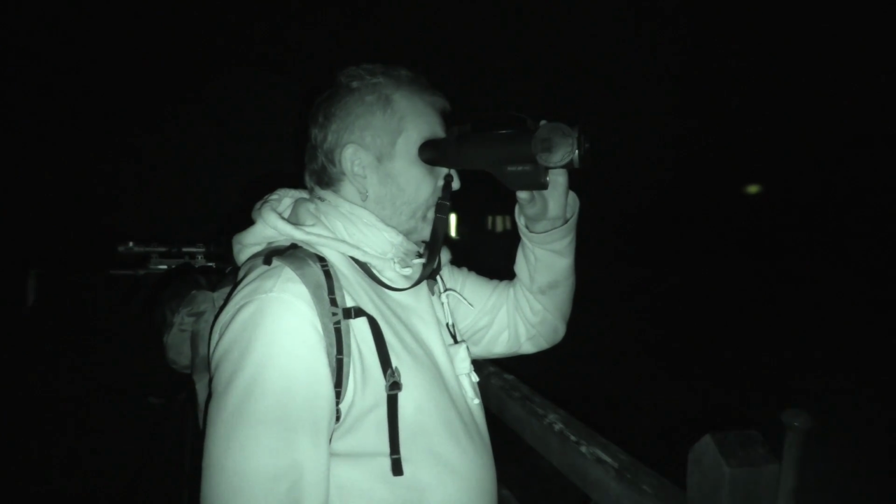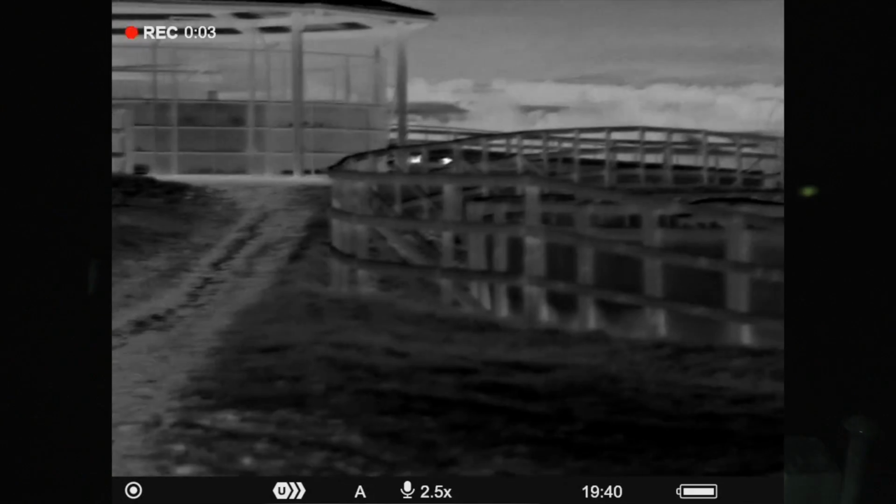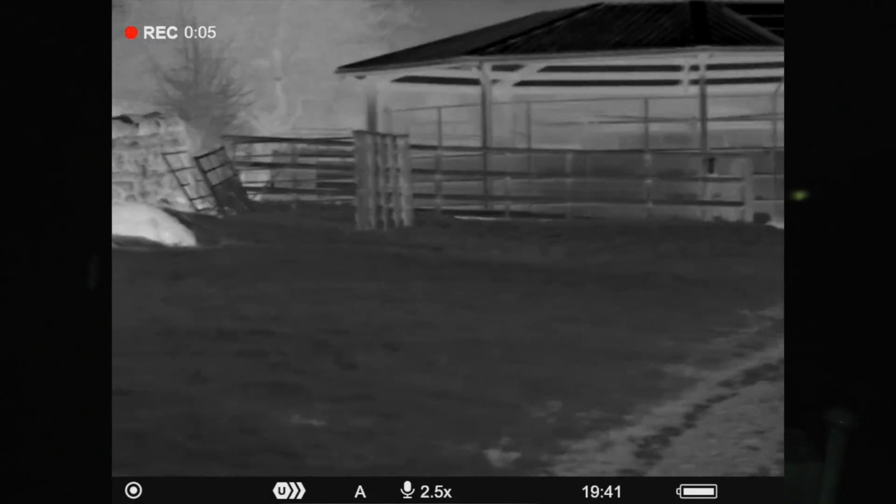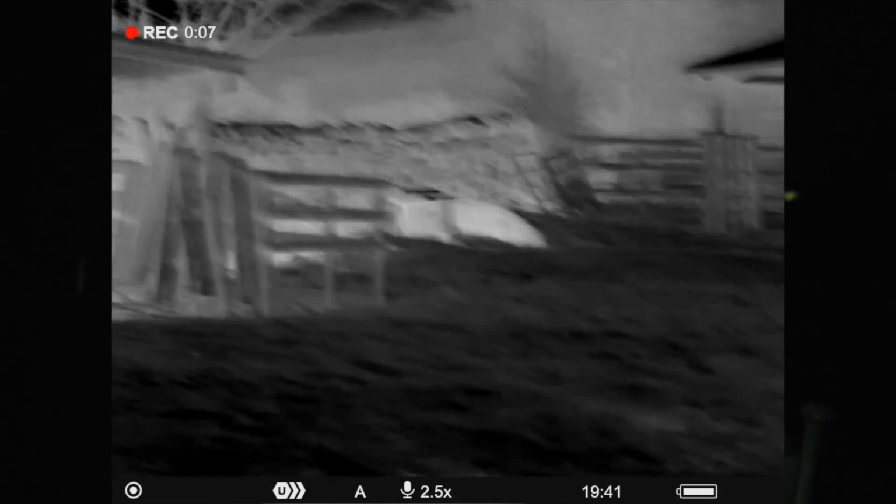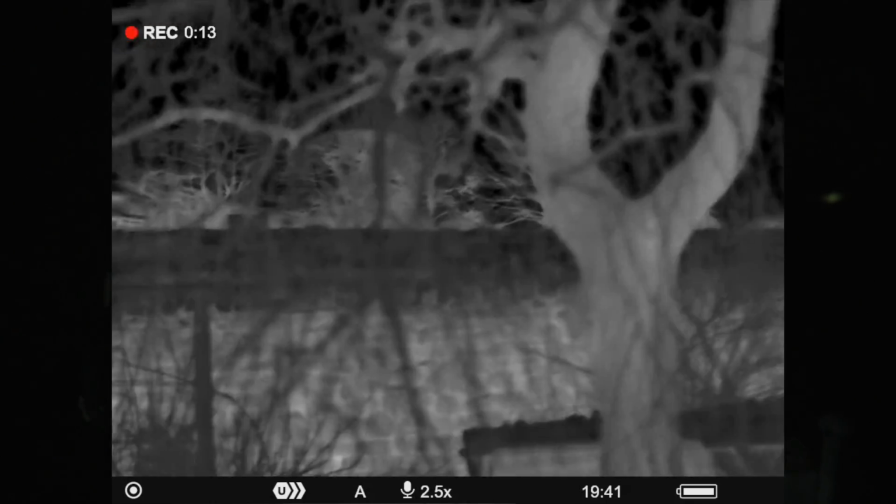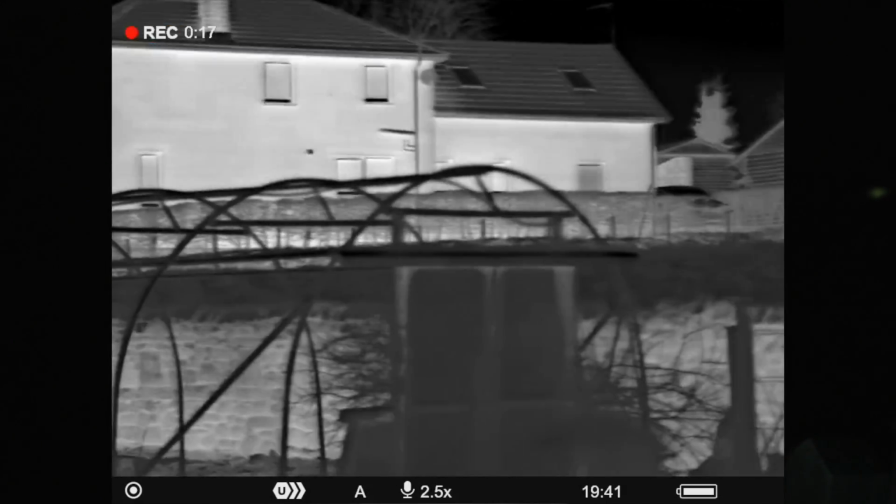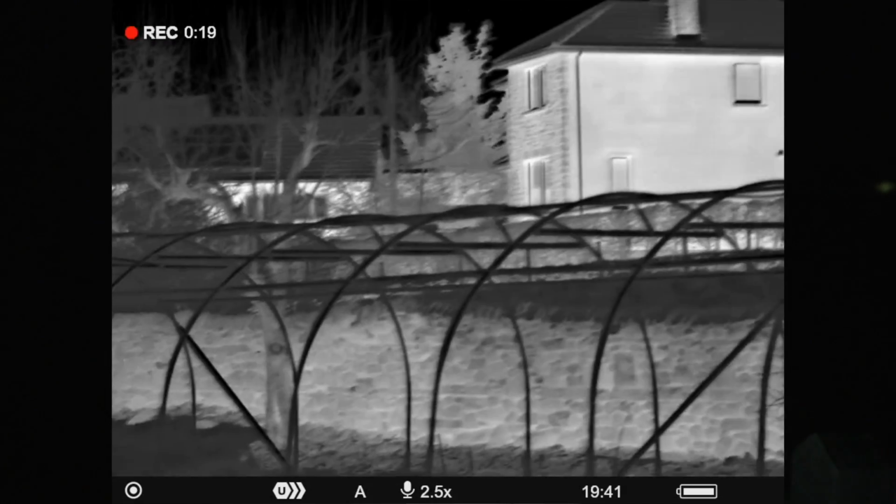I'm just scanning around to give you a perspective of how well this thermal's working in these conditions. When the conditions are right, the thermal is absolutely tremendous. As I'm scanning around now, you see the houses in the distance, there's various barns, outbuildings, you can see the heat loss on the houses, different frameworks.